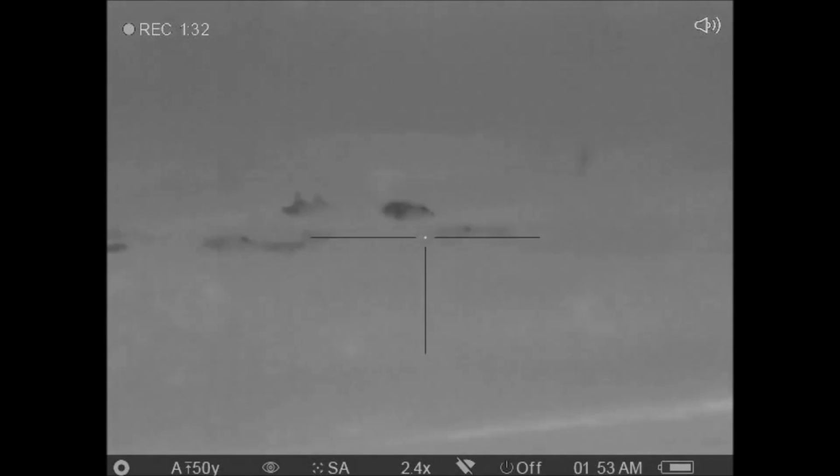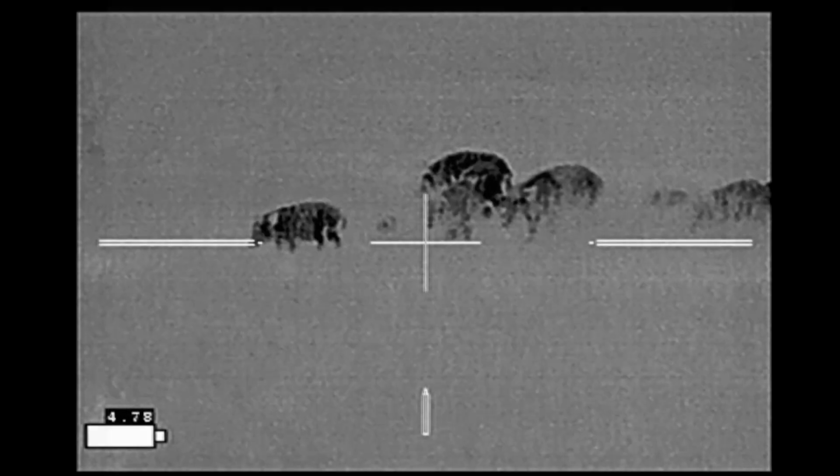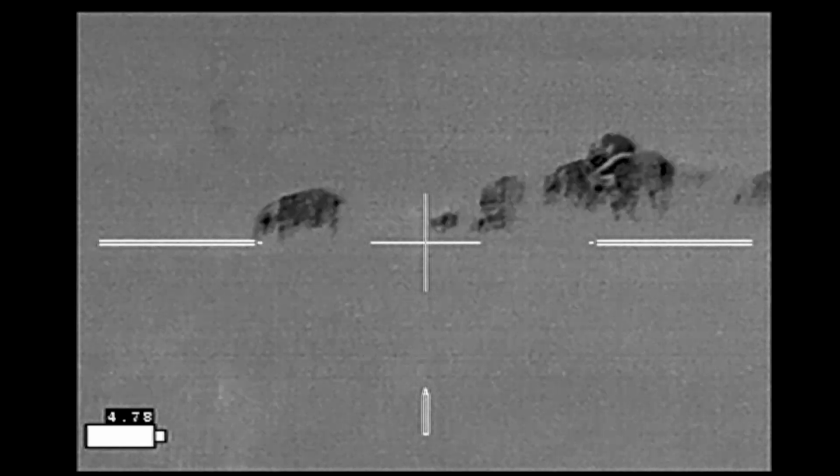Erica drops her boar with that one shot. All the piglets take off. We get to go ahead to try for the piglets. She takes a shot here. It's a little bit behind. And that's going to end it for the piglets. This is a view from my rifle.